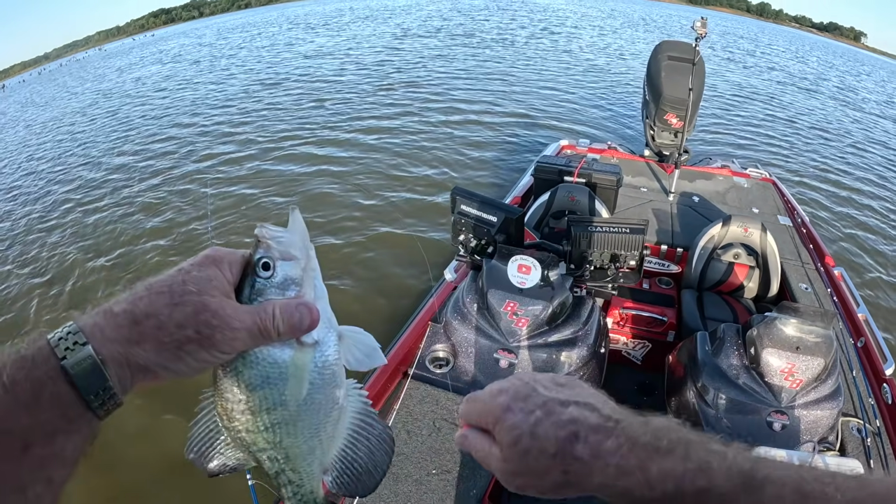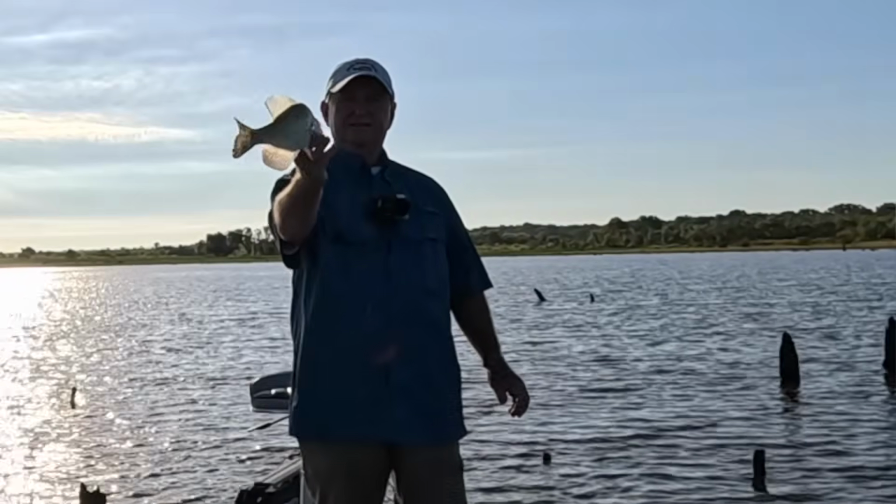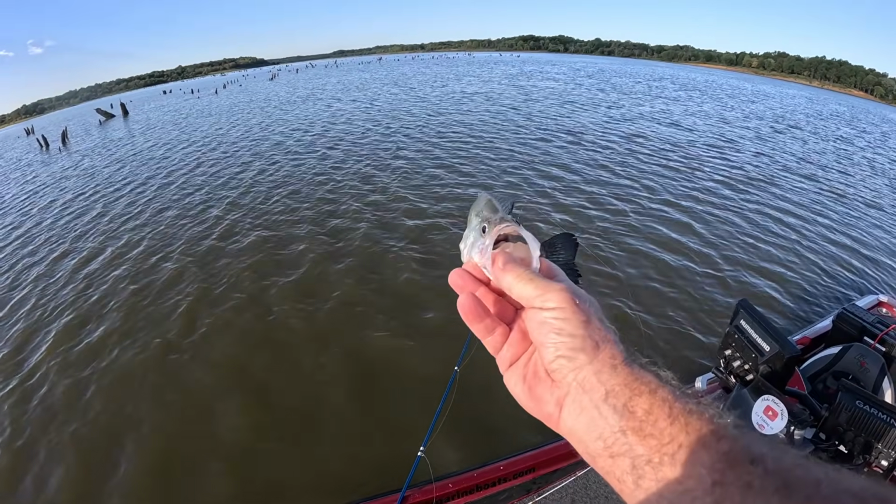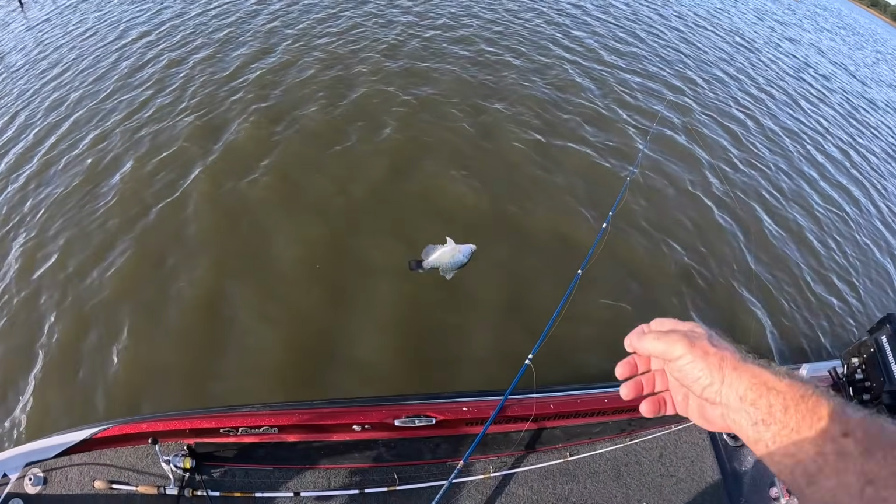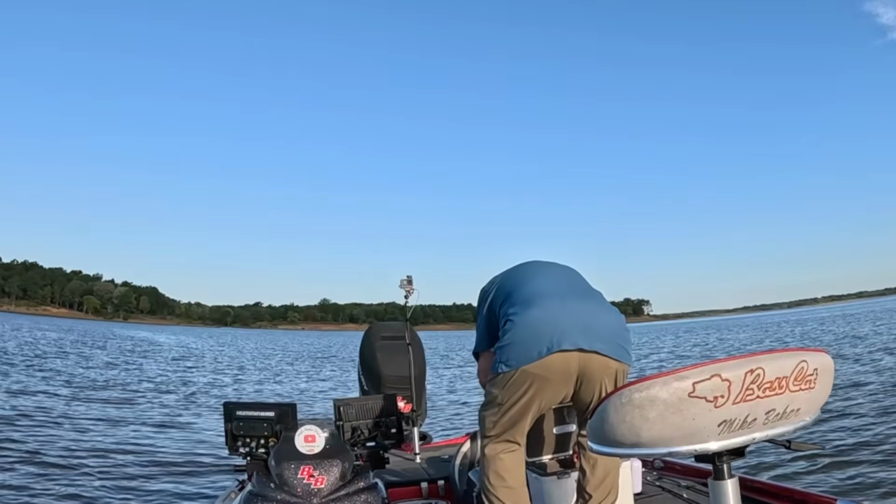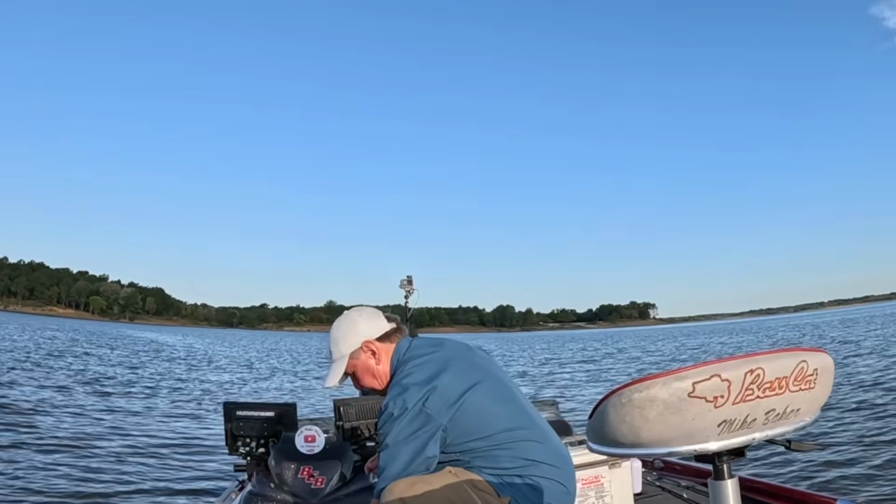Another nice eater. Yep. Probably can't see it in that back camera because of the sun. There you go. I'm telling you, you got to spoon feed them.